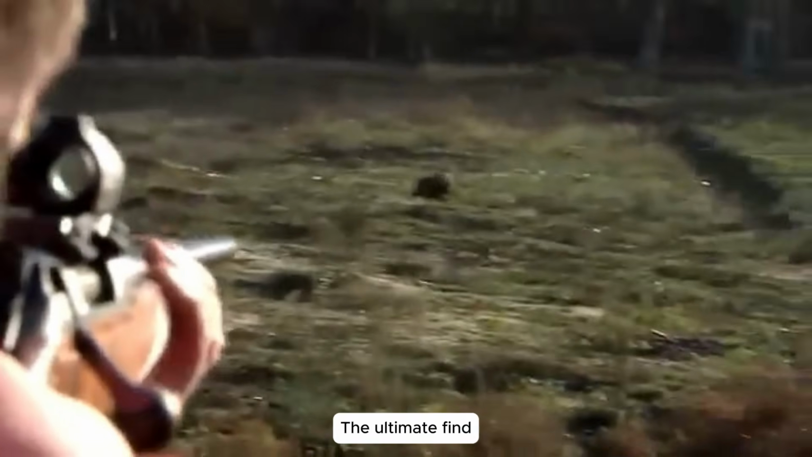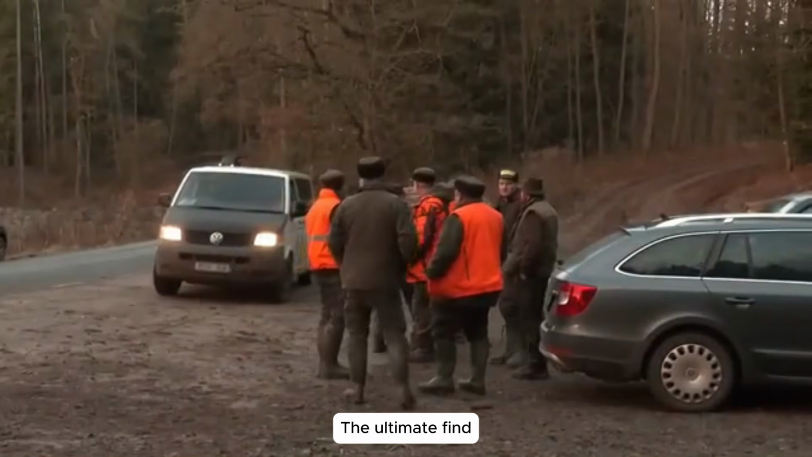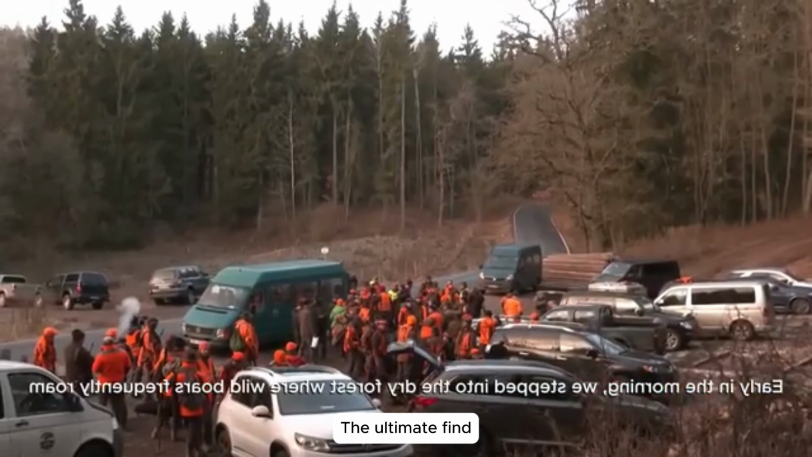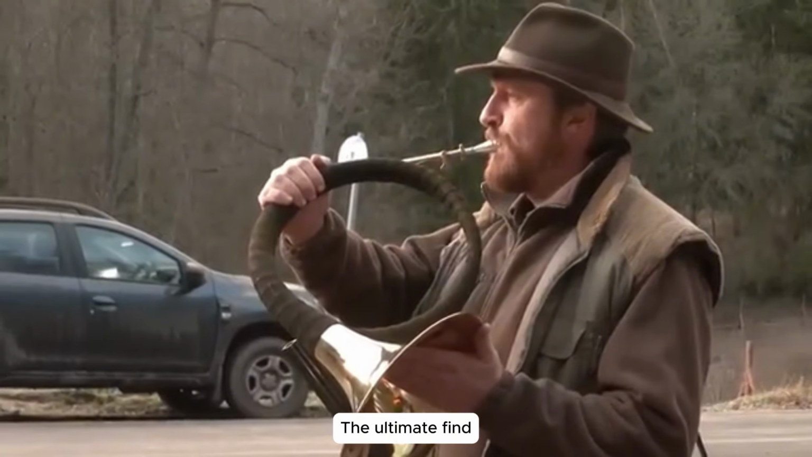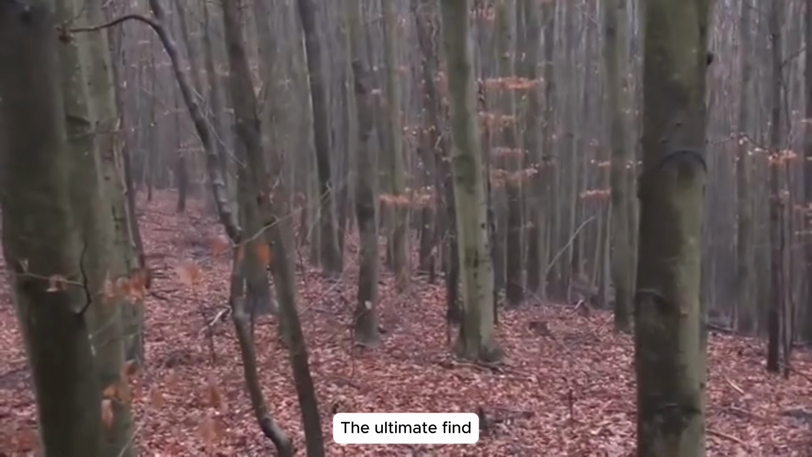Final pursuit before darkness. As daylight waned, we raced against the fading light. The hound's frantic barks guided us to a charging boar. Henry's thunderous shot halted it mid-stride, a breathtaking display of skill. His precision cemented his role as a cornerstone in our mission to defend the land.